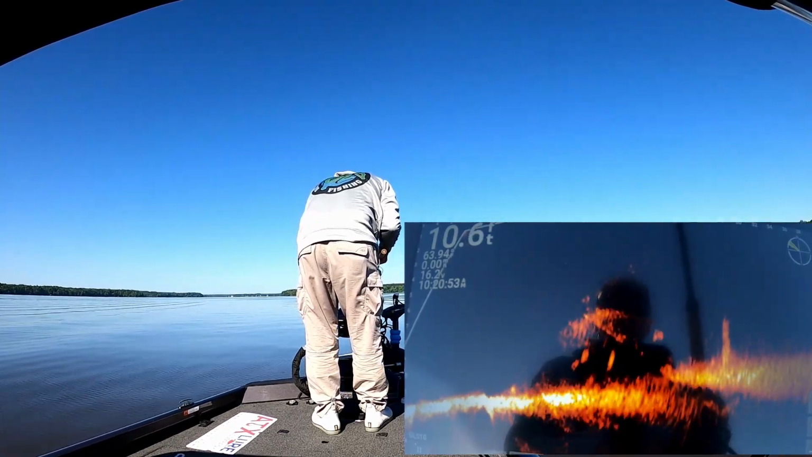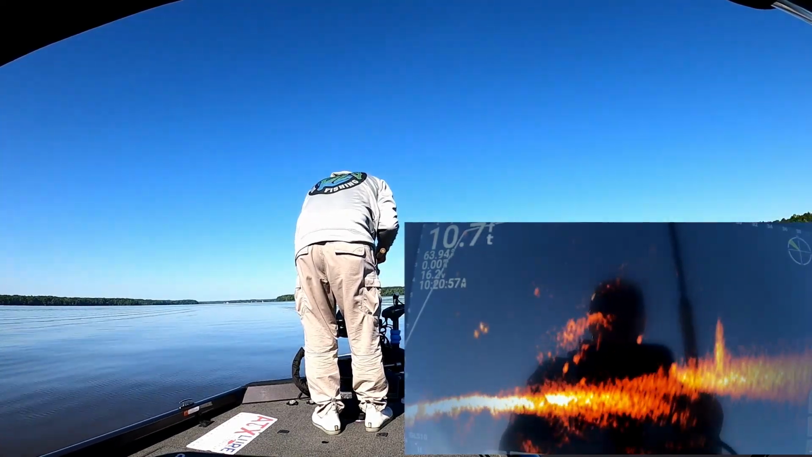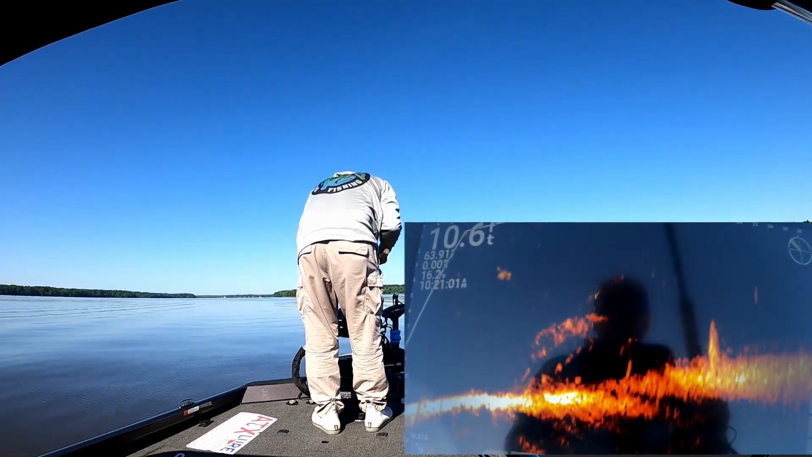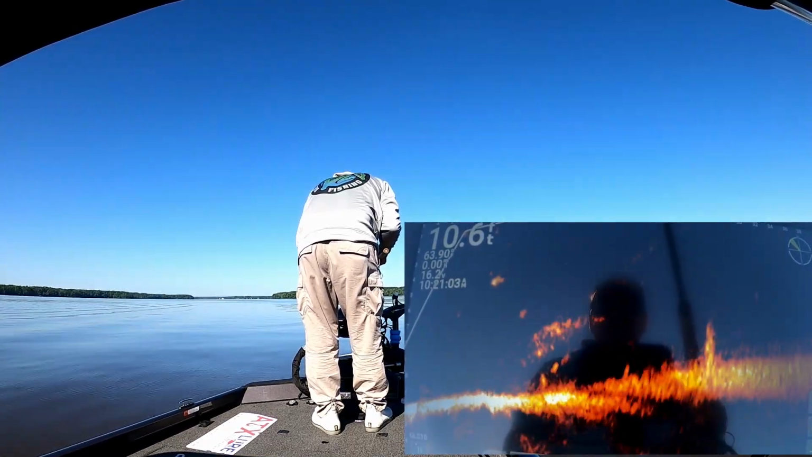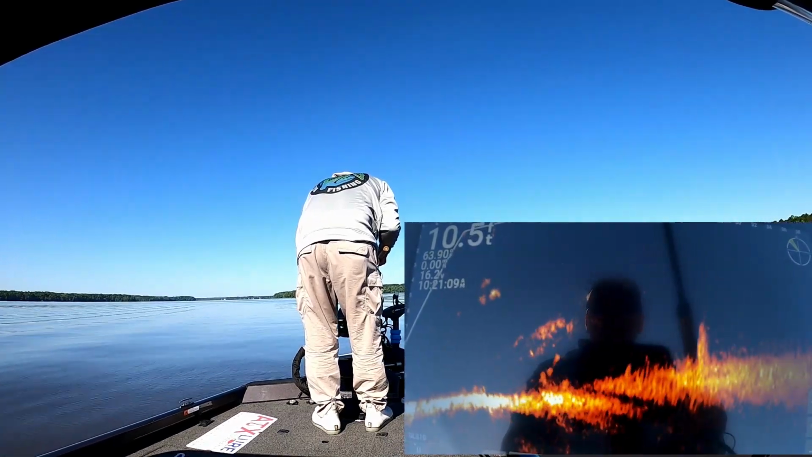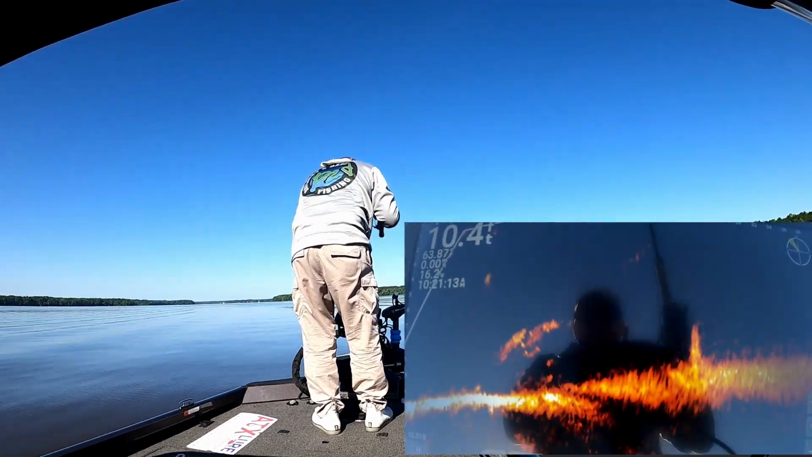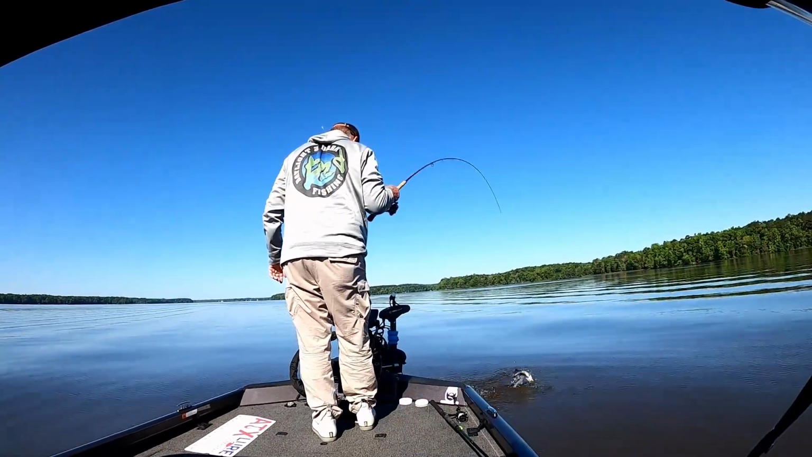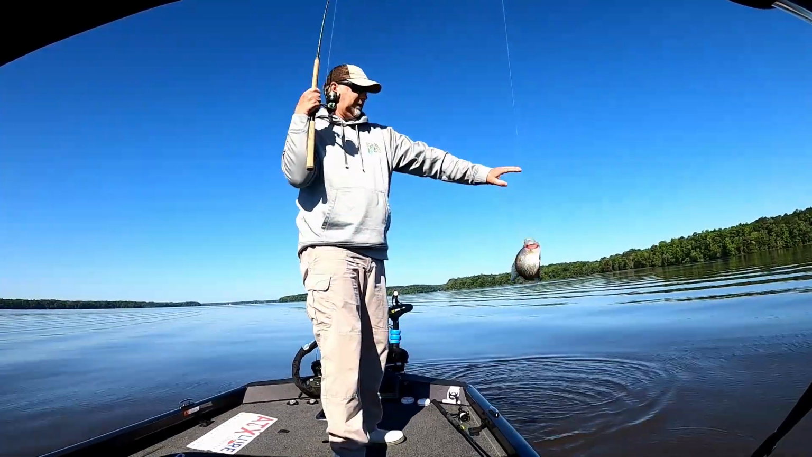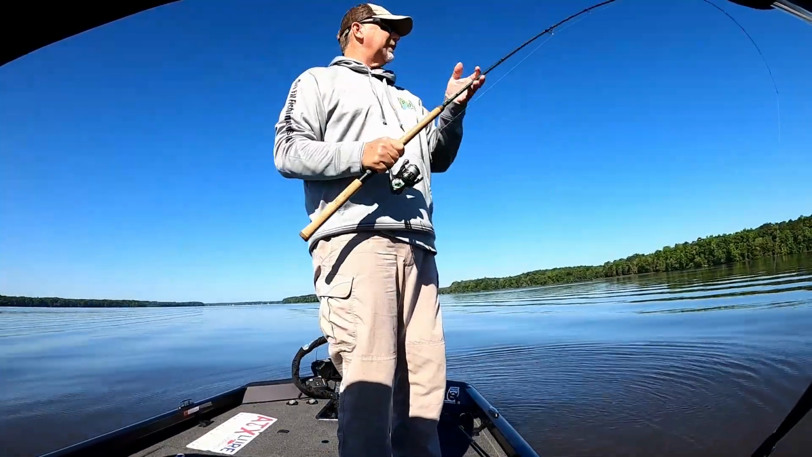Dropping it straight down on. Go after it. Come on, eat it. Eat it. Got some big fish, but like the other day, he didn't want to bite. There he is. He went up there and ate it right under the boat. So it looks like I'm gonna have to get right up on them, guys.